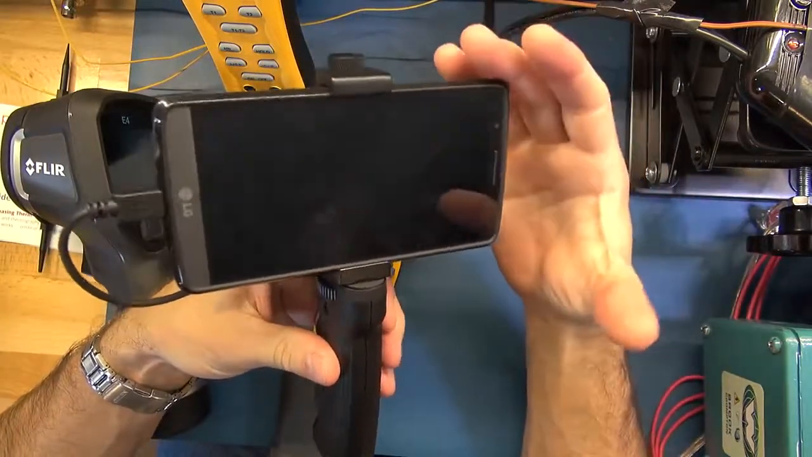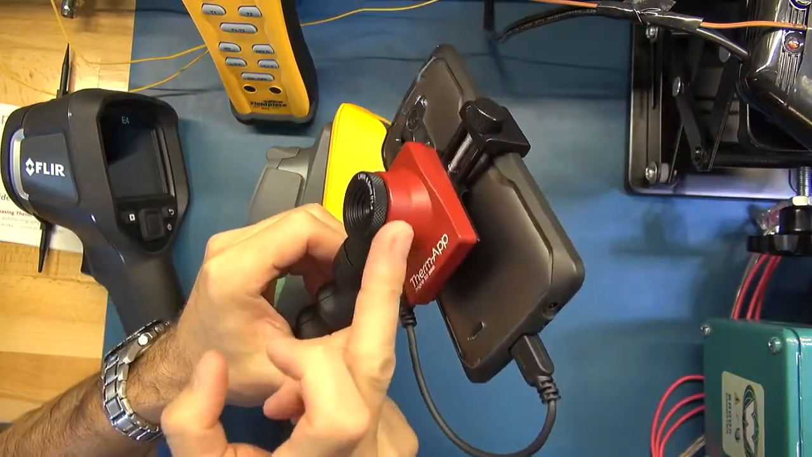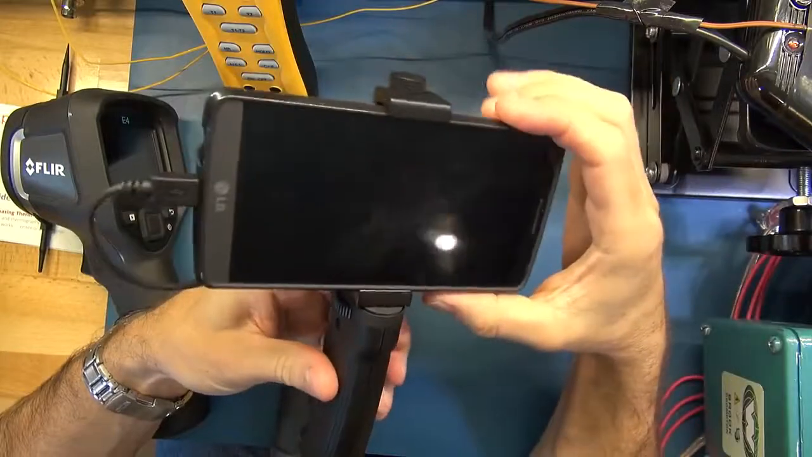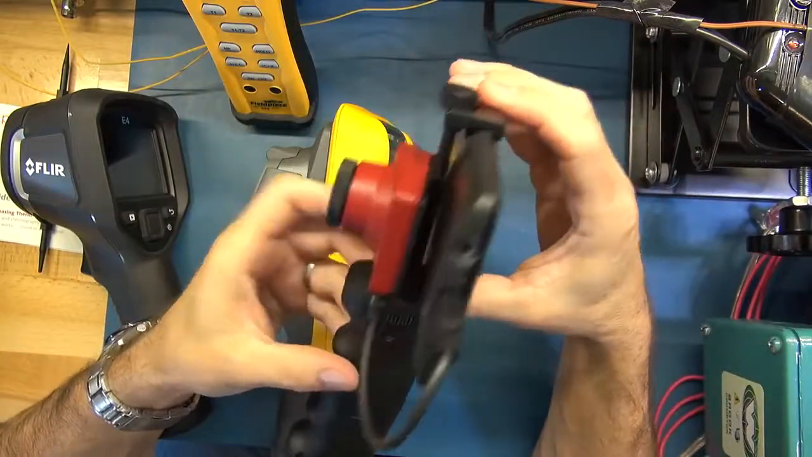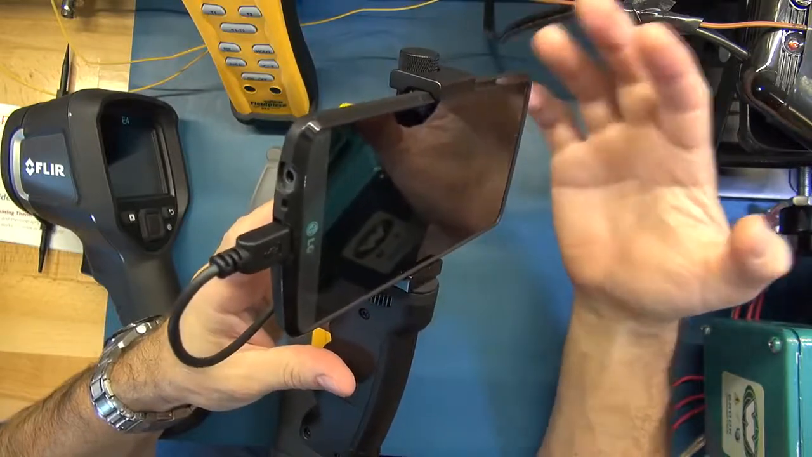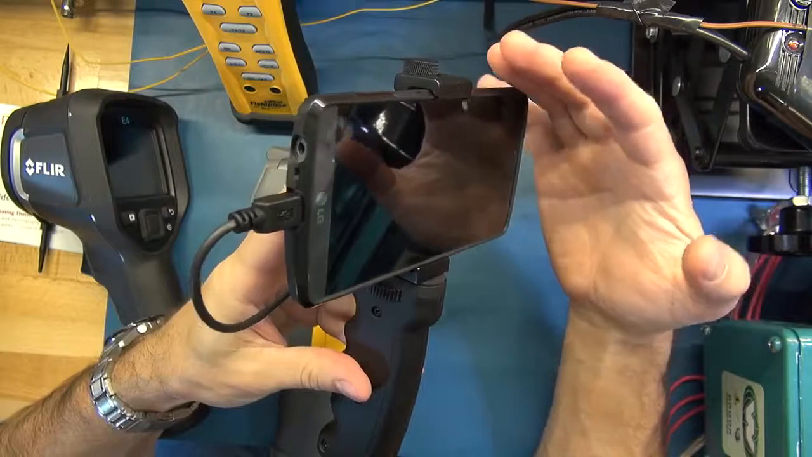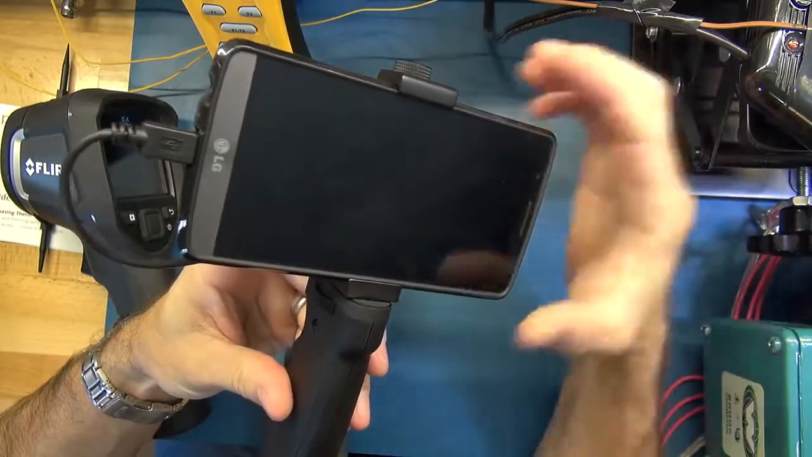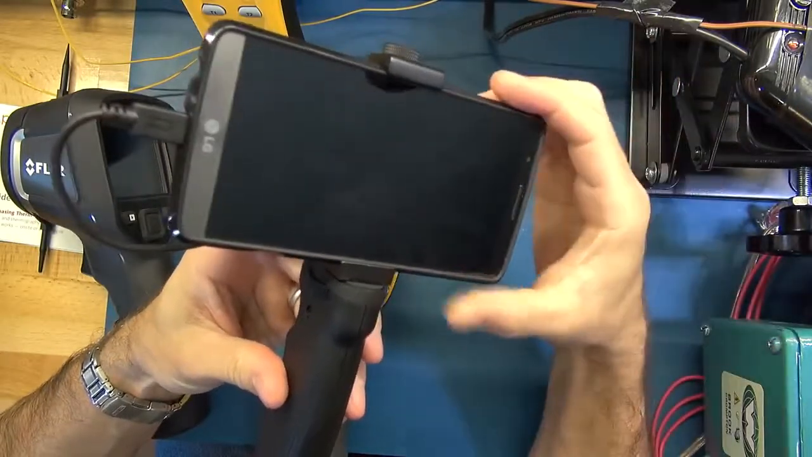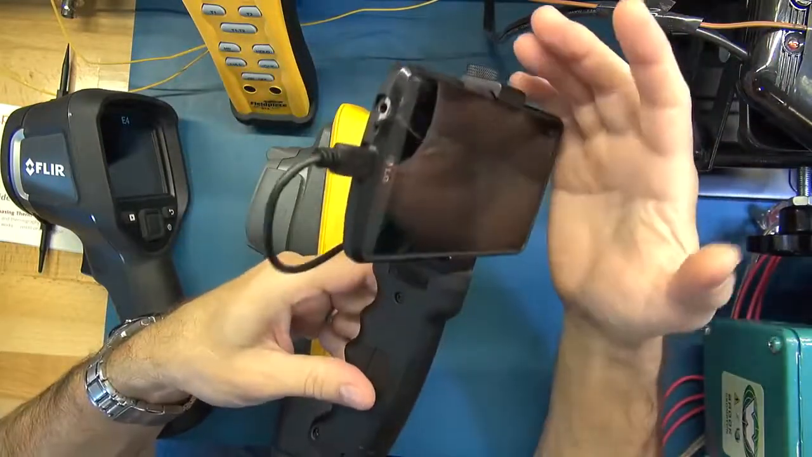So just to give you a rough idea, with this LG G3, this supposedly uses just under half a watt. Yesterday I was testing this and I was using this for roughly an hour. In that time, my phone went from something like 95% down to about 60%. So this phone still, at the end of the day, the battery's fairly good. I still had 50 or 55% of my phone battery left. But that certainly is a consideration.